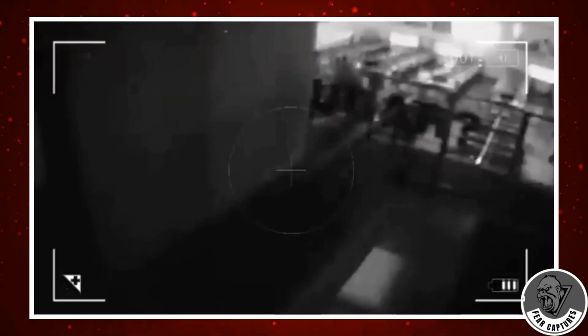Alright, so to establish the scene for this video, a restaurant owner posted it on Reddit, but nobody seems to know what it is. He feels that it's crucial to point out that since this section of the structure has no windows, this cannot be a reflection of a passerby.